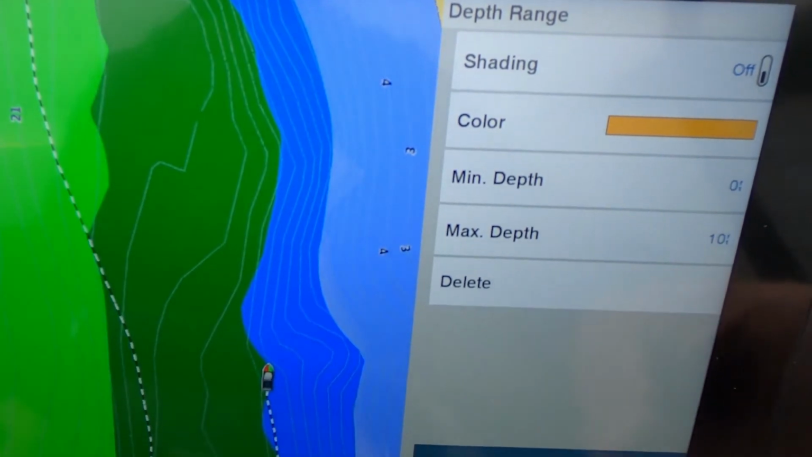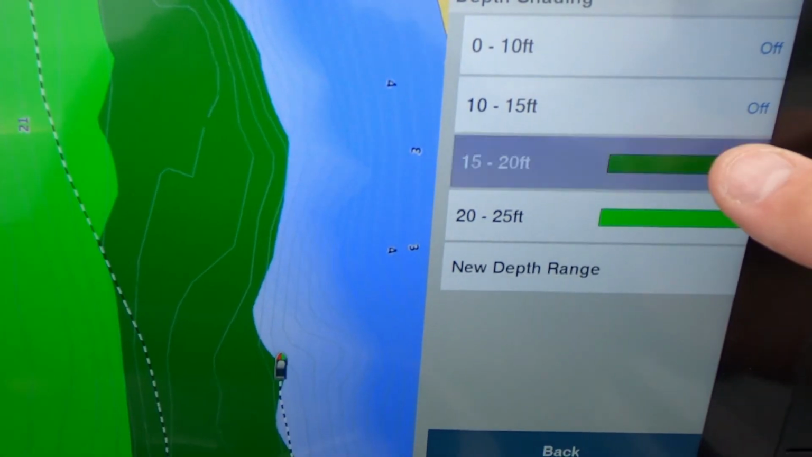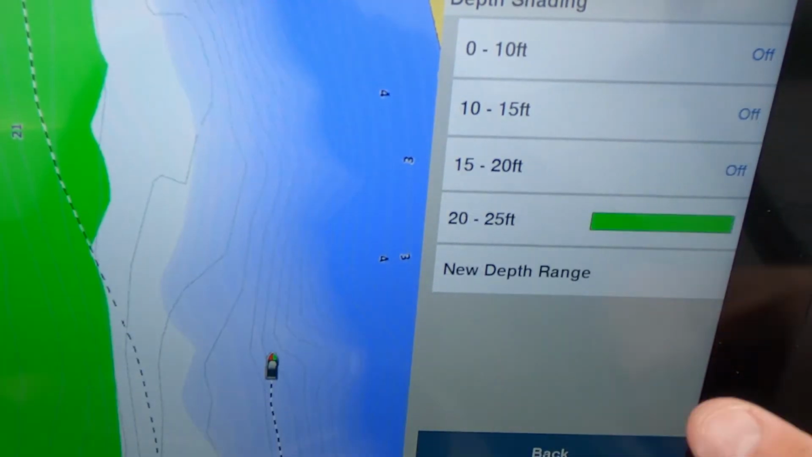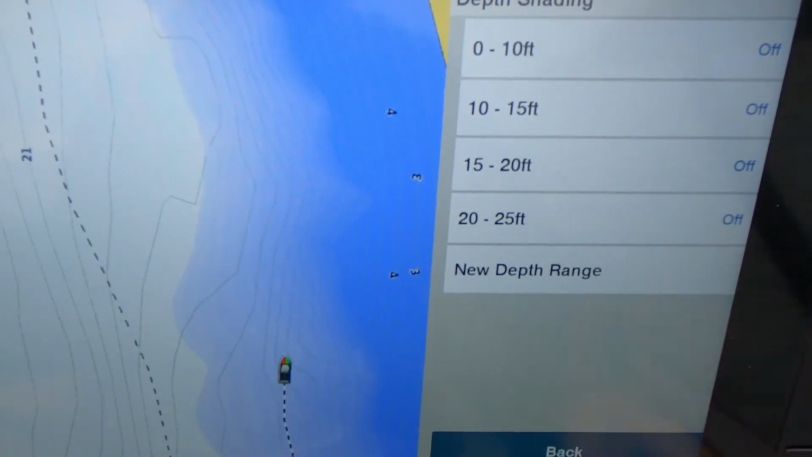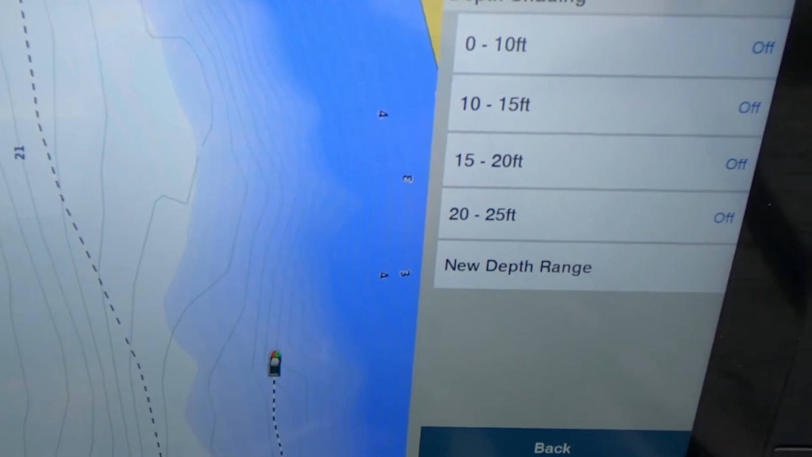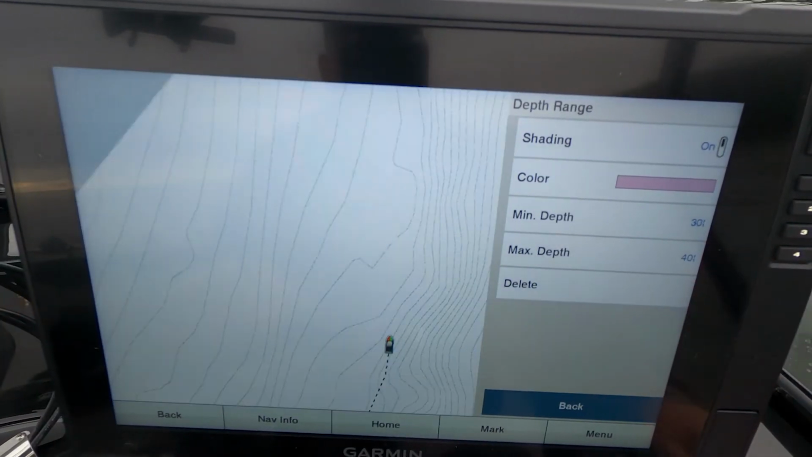turning it off. Then go back, hit the 10 to 15 foot, turn that off, back, whatever the next one's set at, turn that off, back, and then the final one, we want to turn that off and go back. And now we typically have the exact same thing we started with before we even turned the shading contours on. So now we want to create a new depth range, and this is the one we want to focus on as we get into trolling or drifting through a certain depth range, and make it a lot easier for us without having to concentrate so much on where the boat is. So let's set the new depth range.